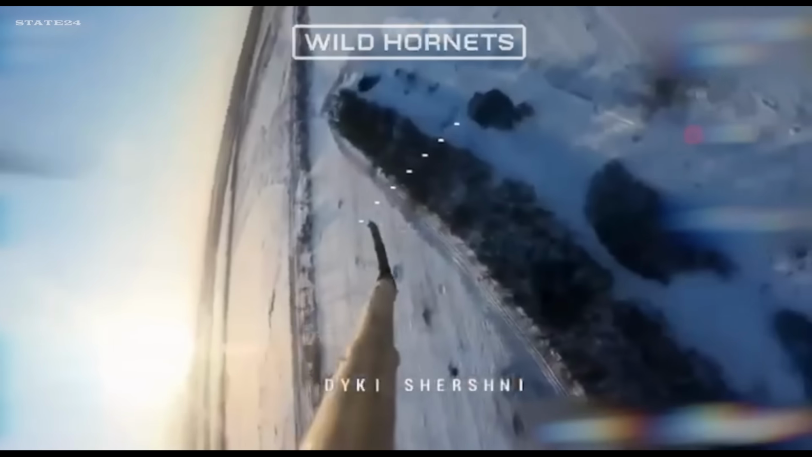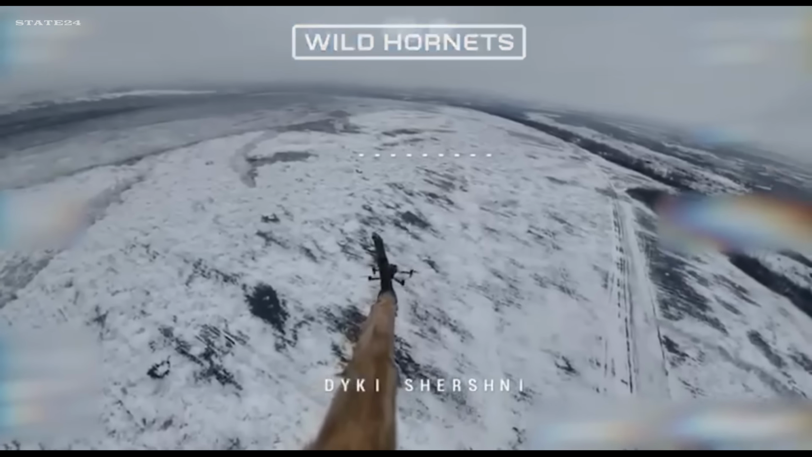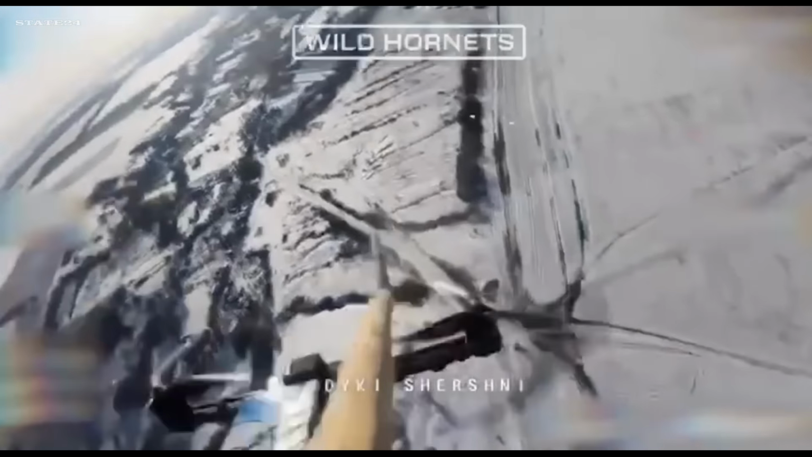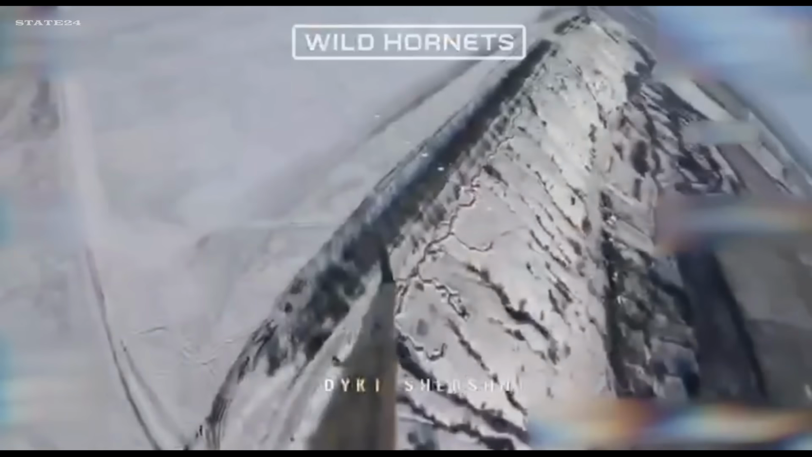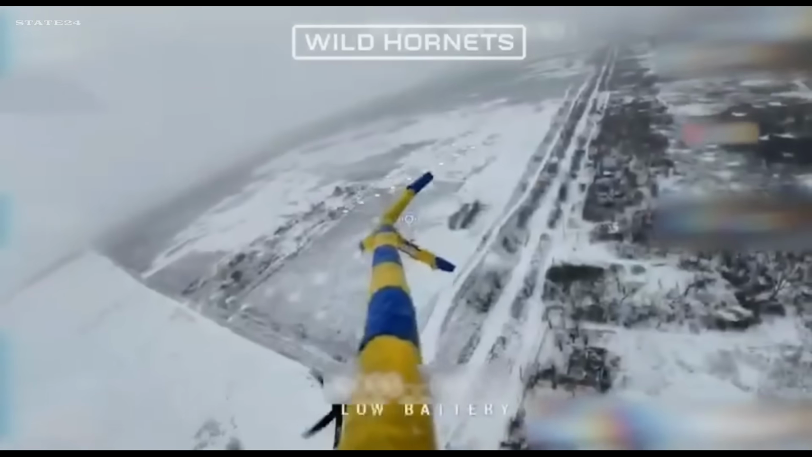Fighters from the 10th Mountain Assault Brigade came up with a creative way to take down Russian drones. Using Wild Hornets interceptors and even simple sticks, they managed to destroy incoming UAVs without losing their own. It may look unusual, but it works. This is frontline improvisation at its best. Would you expect something this simple to be effective against drones?